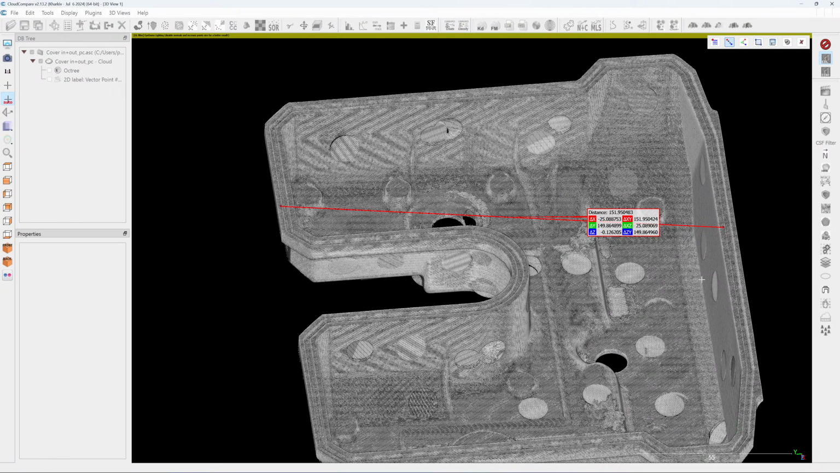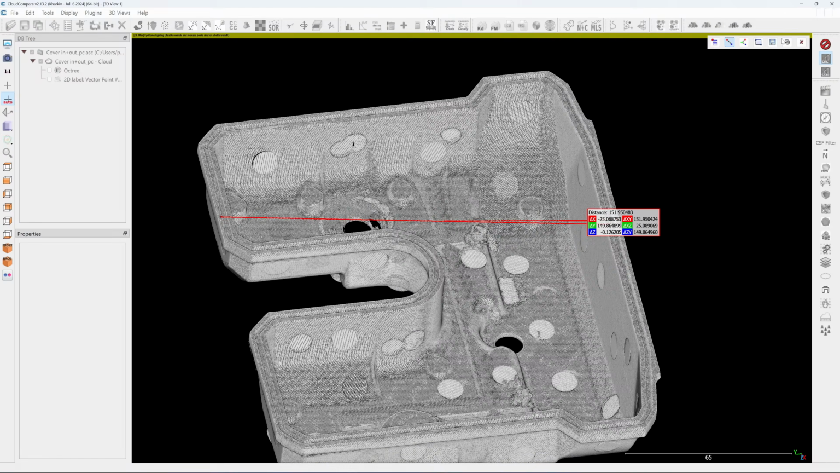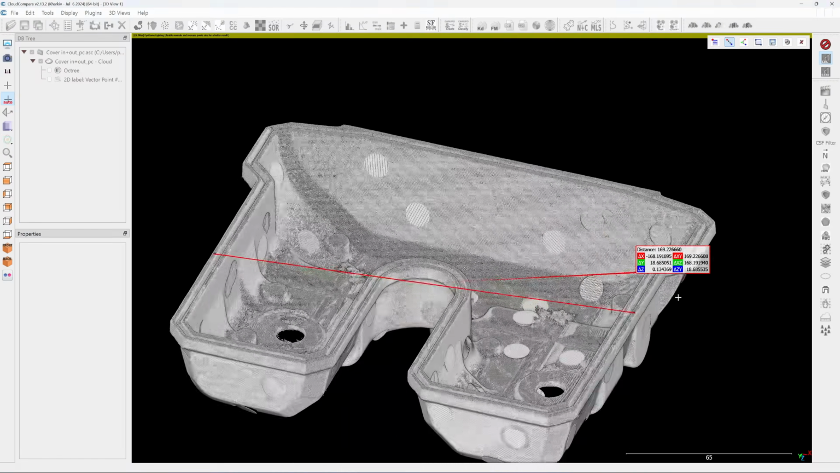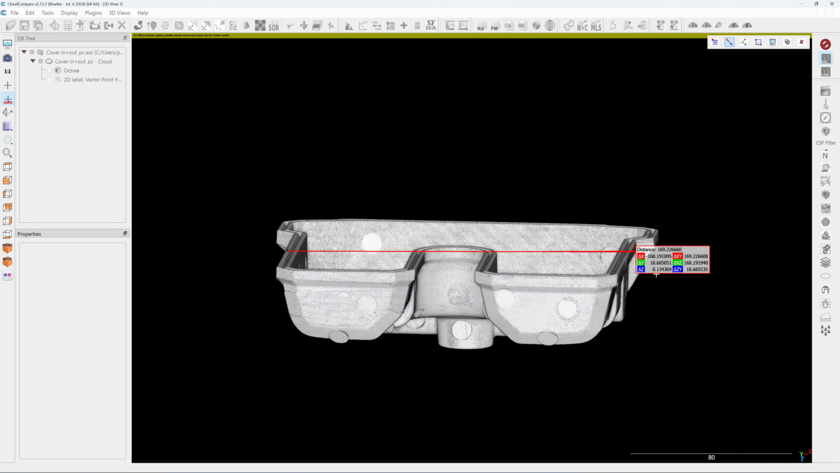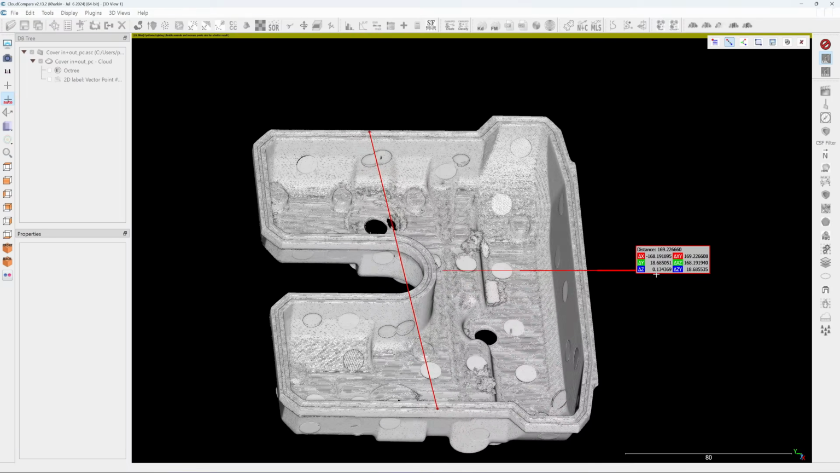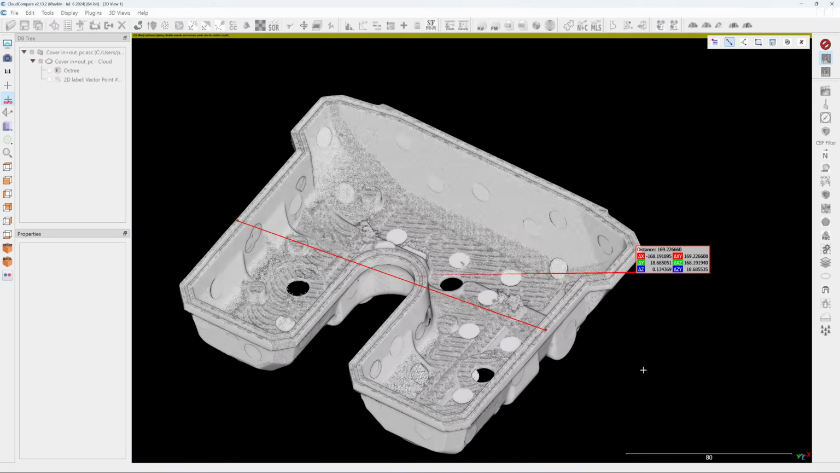So see, delta C, look at delta C, it's 0.126, that's 126 microns different. Okay, let's try from this side to this side. Okay, from this side to this side, delta C is different, it's 134 microns. So that's quite a lot for the mounting flank of the valve cover. It's too much. 0.1 is way too much.